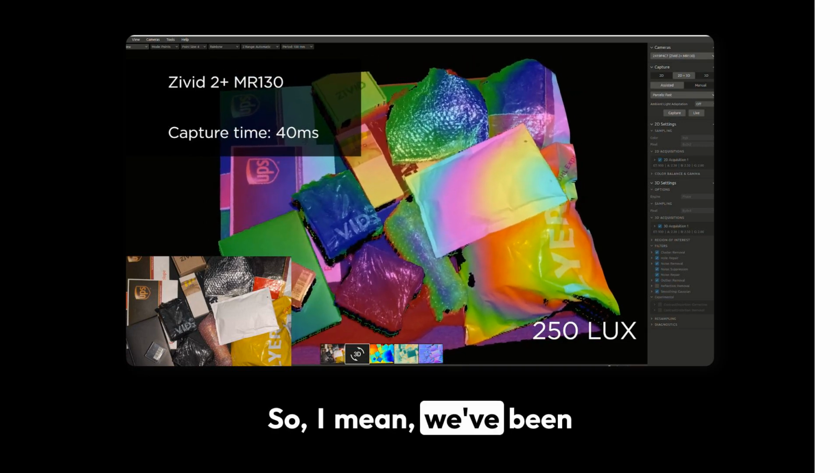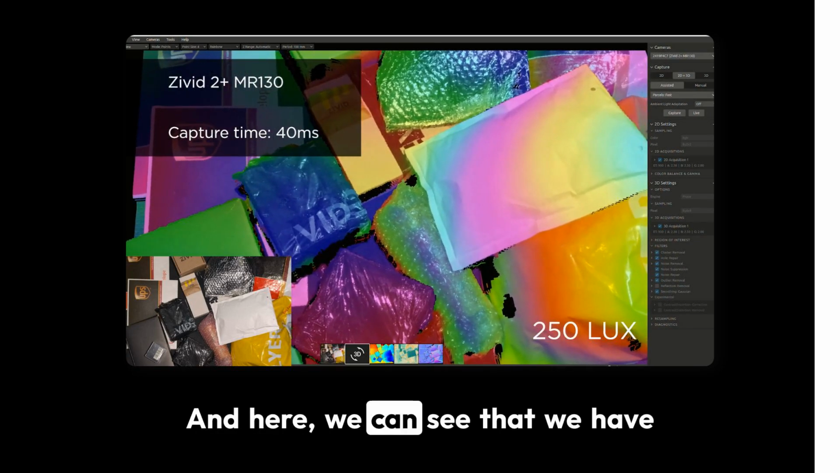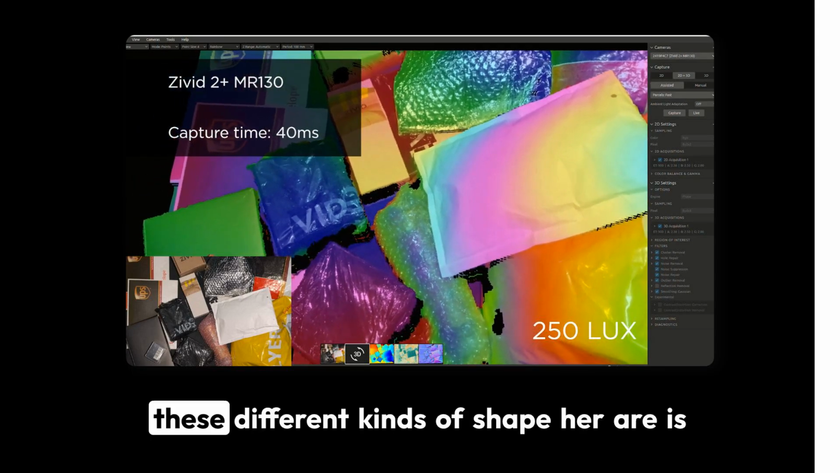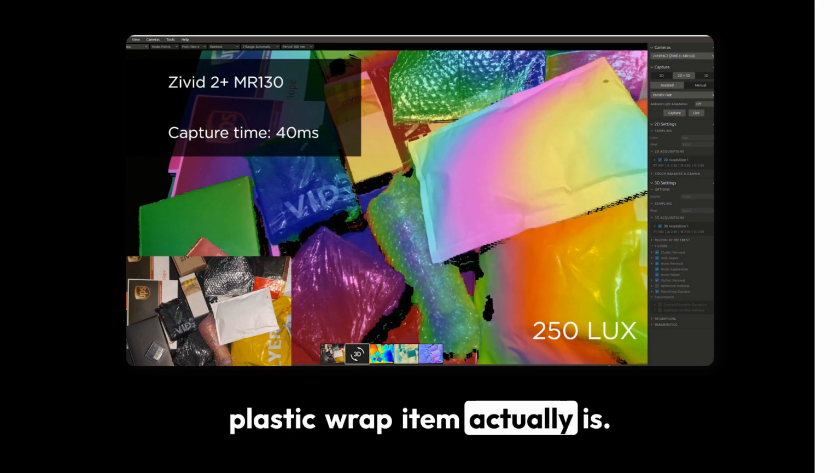We've been looking at this plastic wrapped item with other cameras, and here we can see that we have full coverage of it, and these dents and this different kind of shape here is actually correct, because that's how the plastic wrapped item actually is.